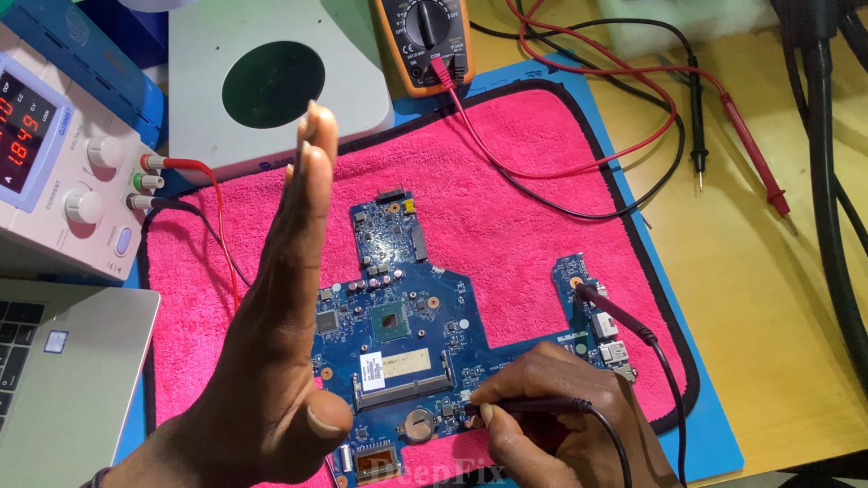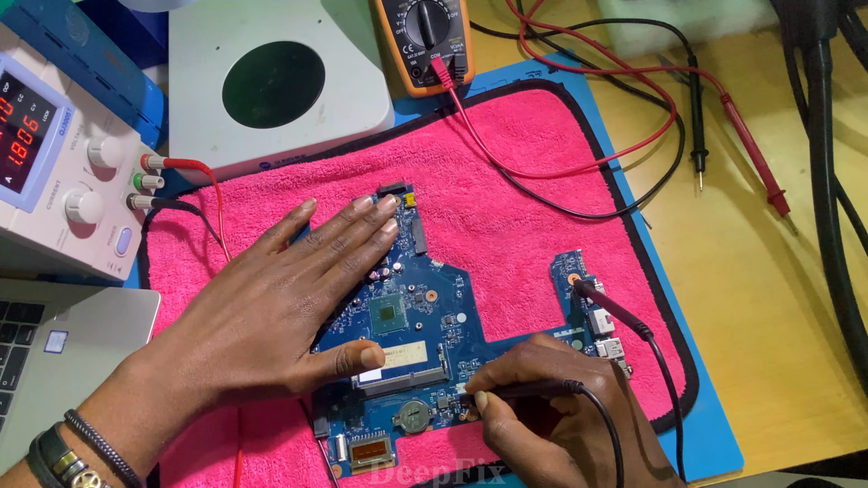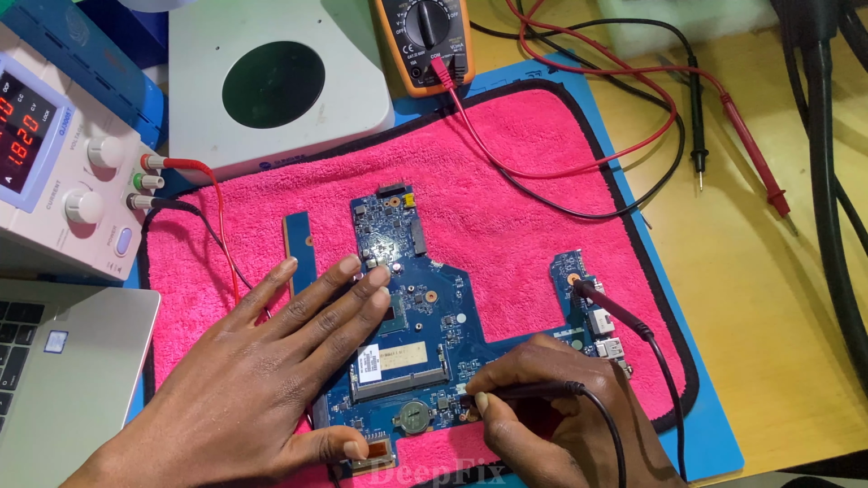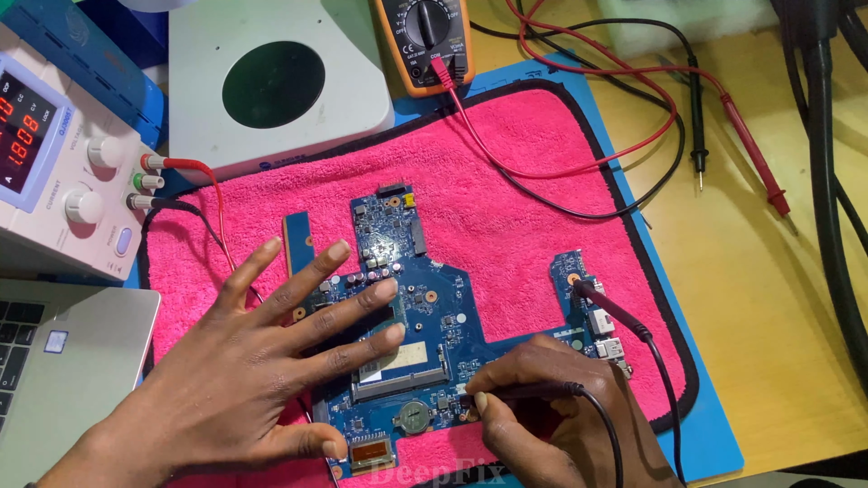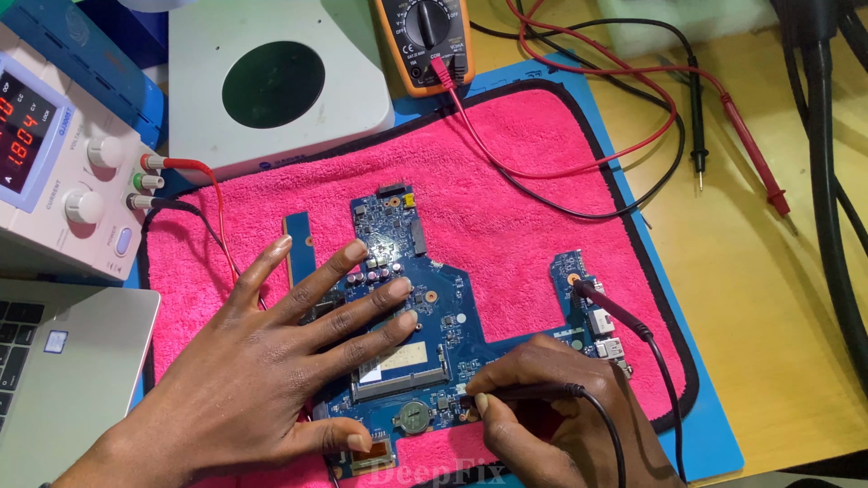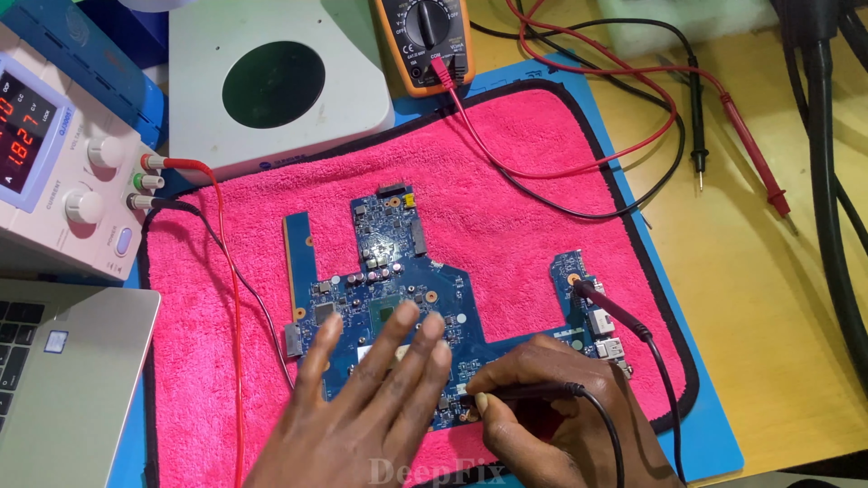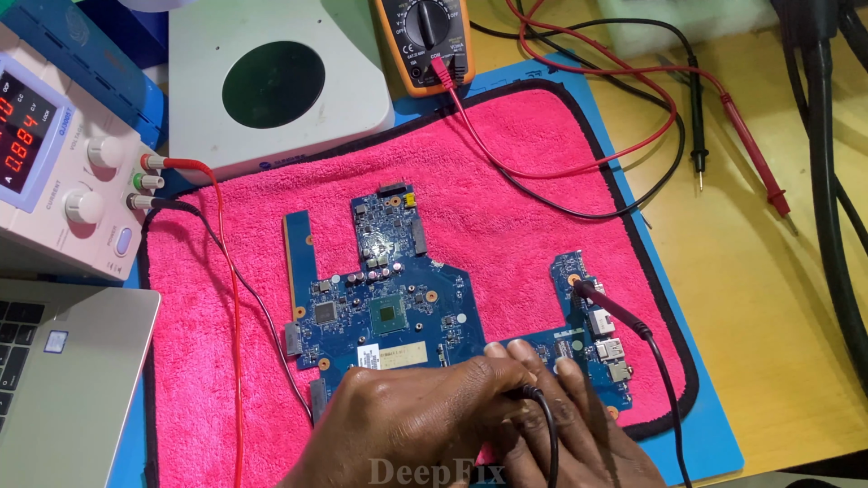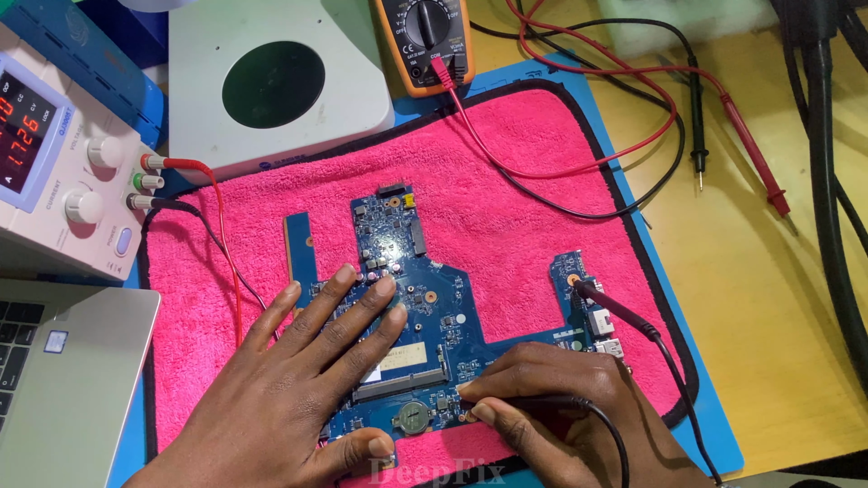You can touch the motherboard and see if you can feel any hot part. When I touch the CPU, I can feel some heat on the CPU. No other part is getting hot except the CPU.